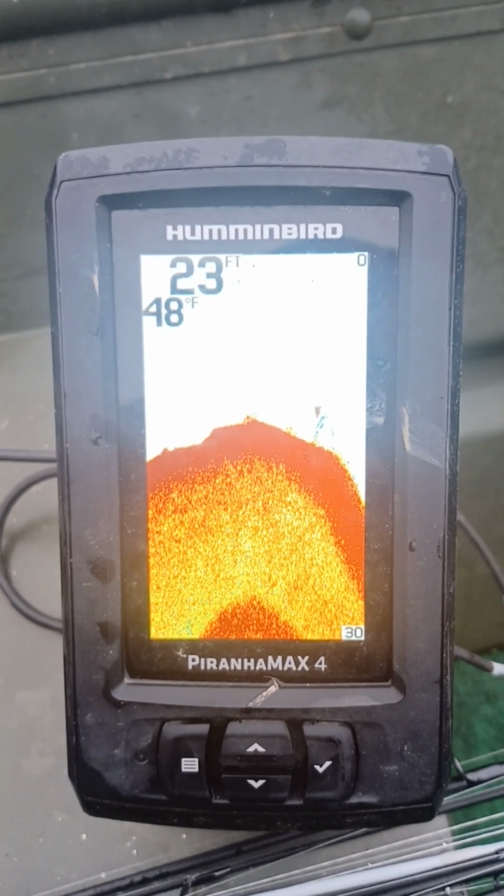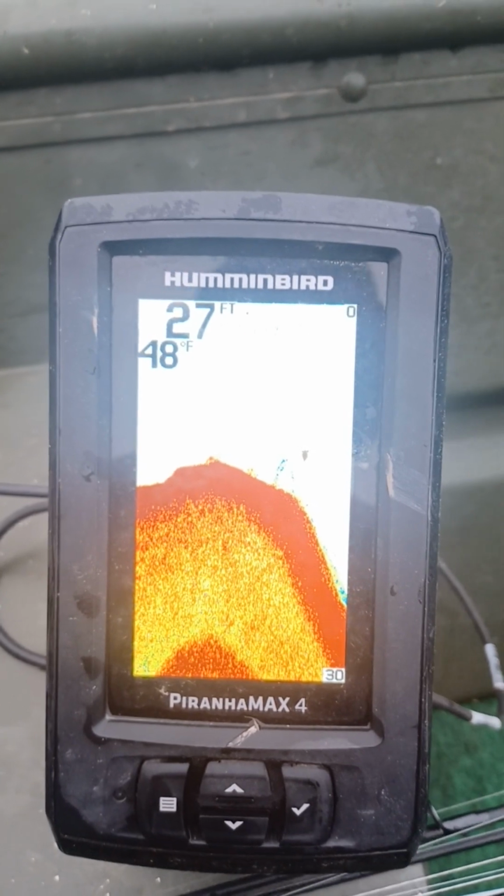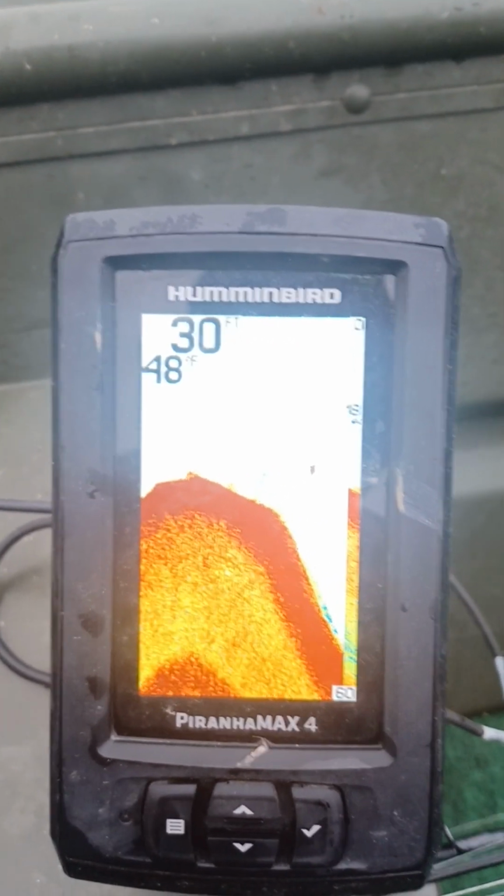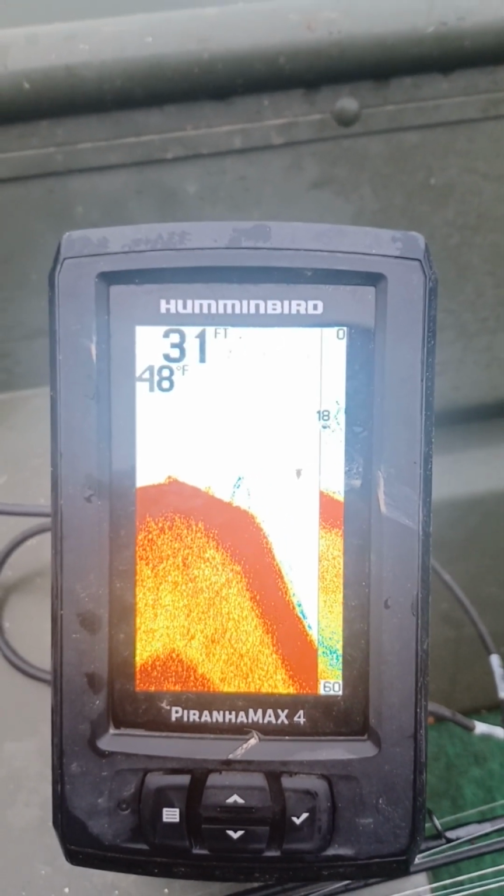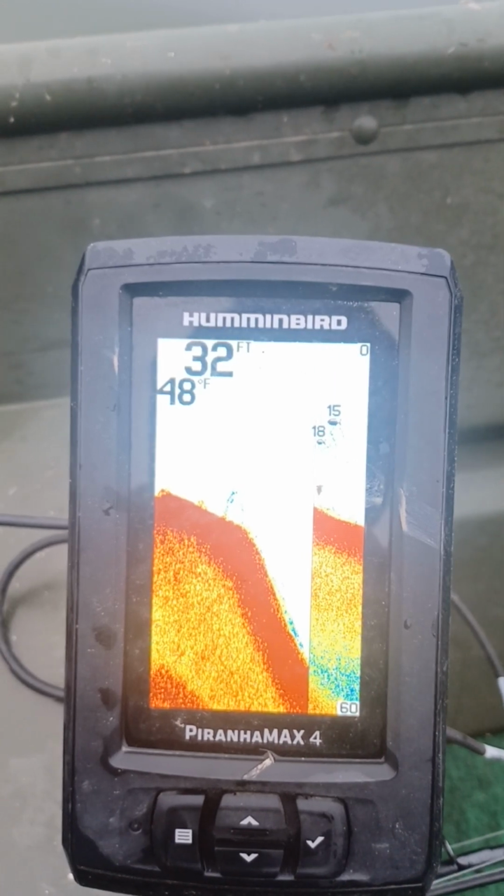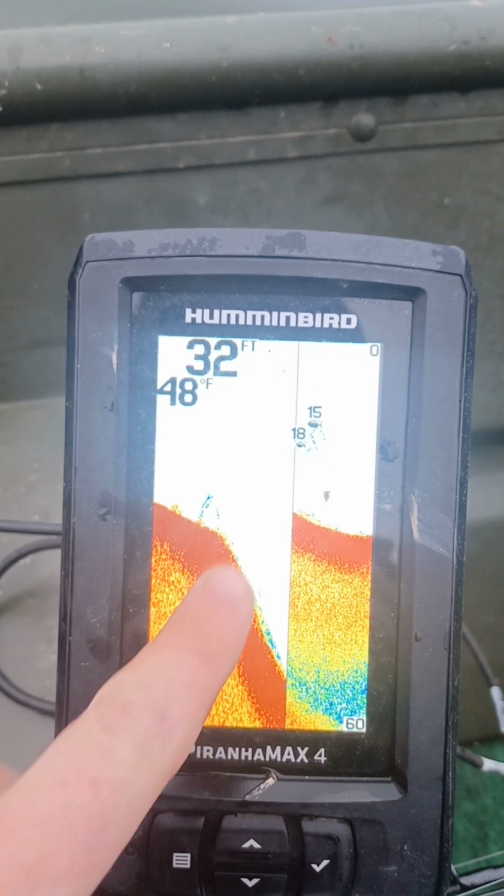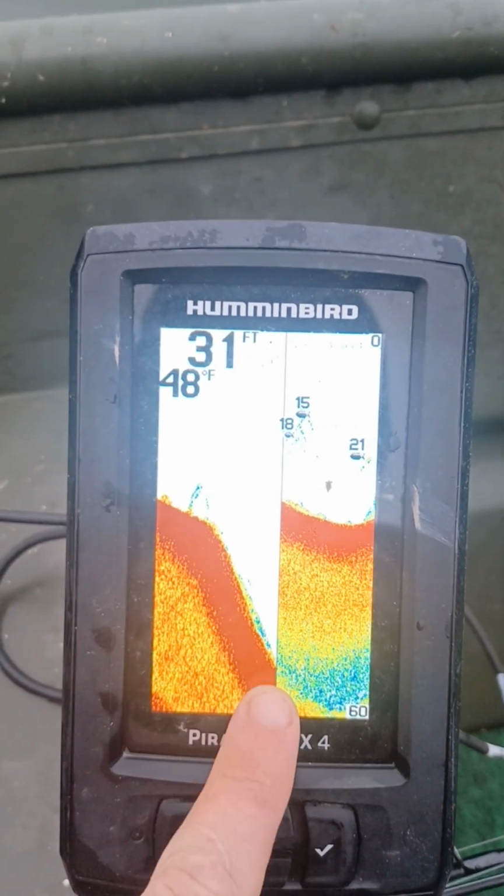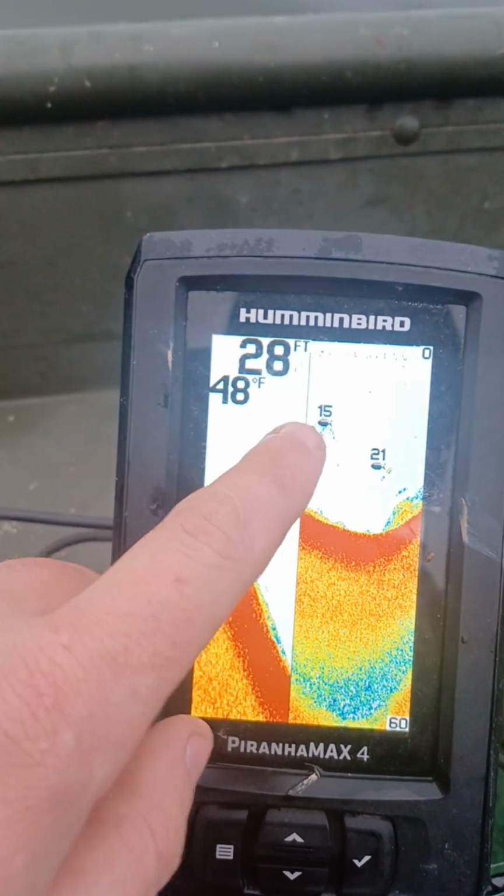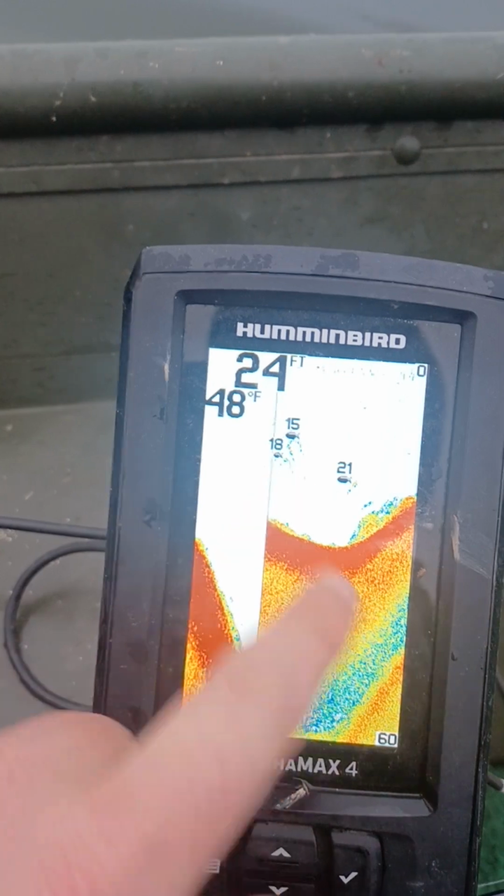Alright, so Mr. Jason Atkins has requested that I go over this little Humminbird Piranha Max 4. I did a video on this a few months back, but he was wanting to know how he knows what's coming across his screen. As you can see here, we got a big drop off right there, and we got a couple fish right there. Even with the fish alarm off, you can still see the arches right there.